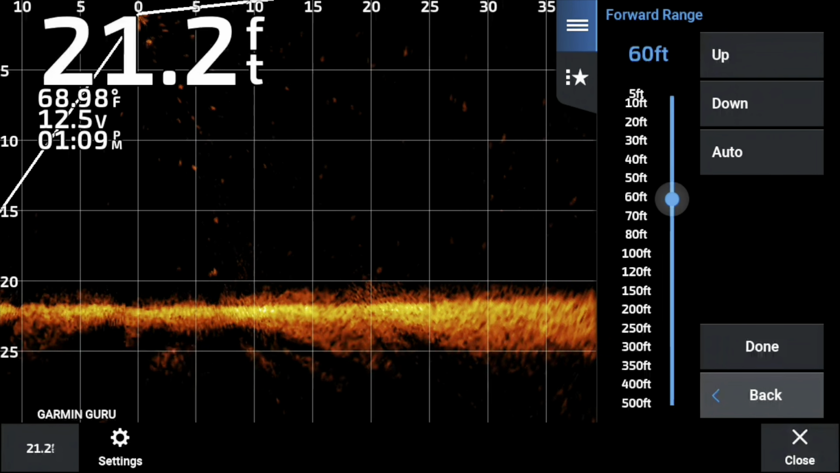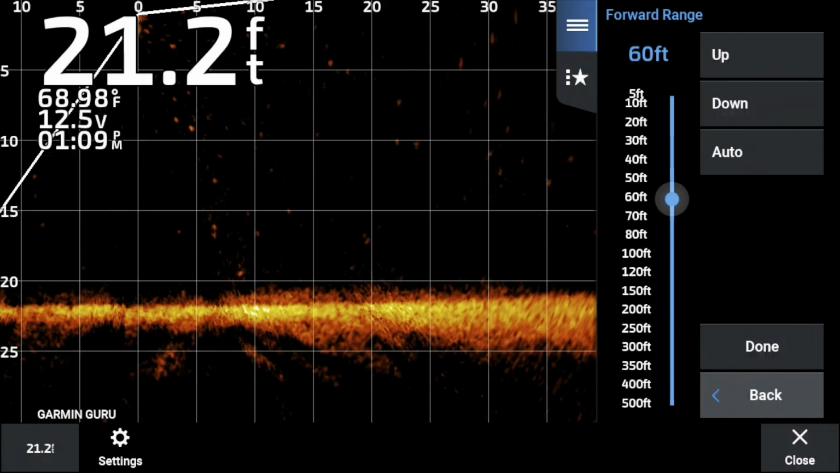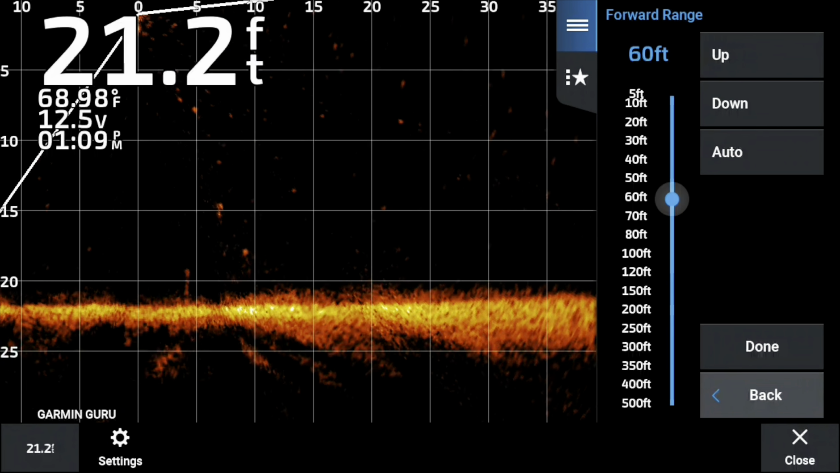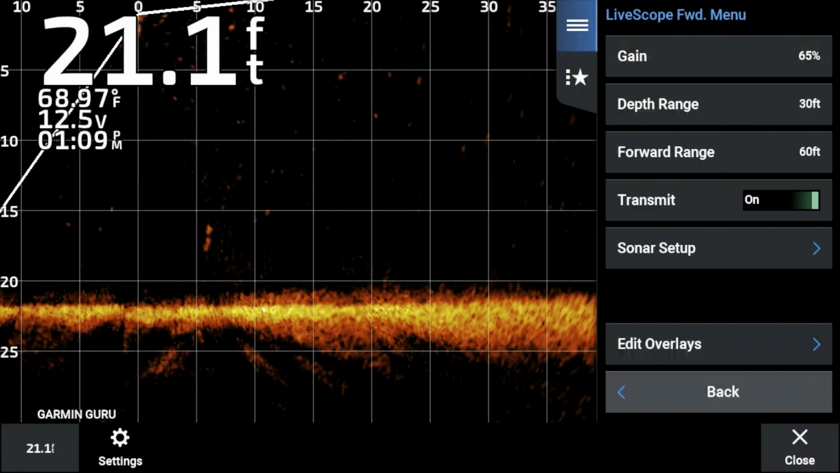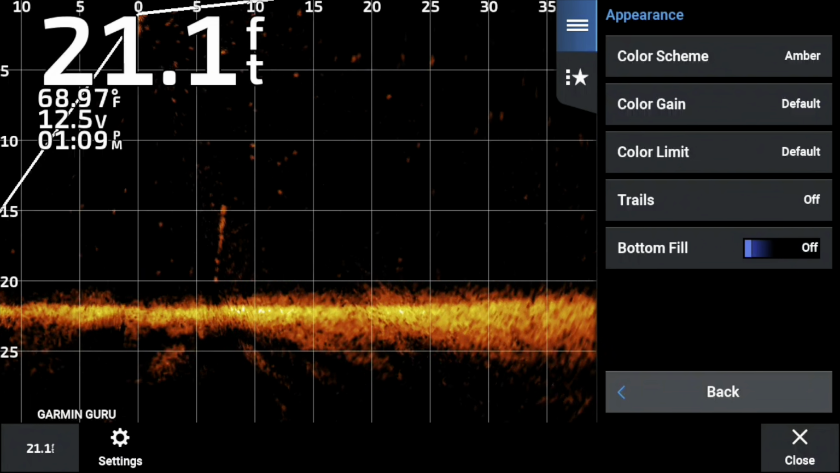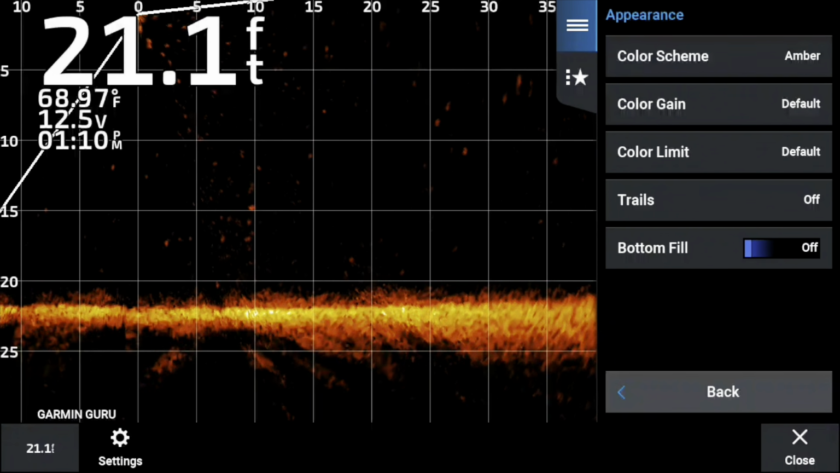Now, forward range, as you know, I love 30 foot for crappie, 60 foot for bass. I may even stretch it to 70 to 80 foot with the LVS 34. But as a whole, I stay in that 60 foot range when I'm bass fishing.